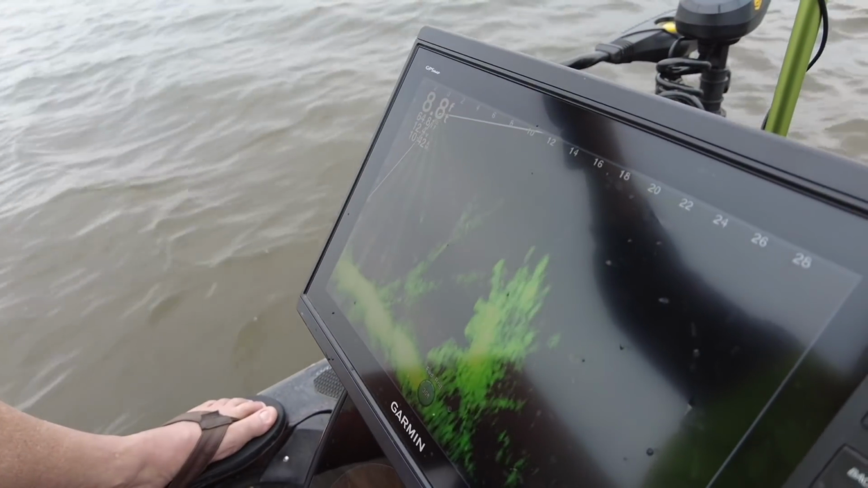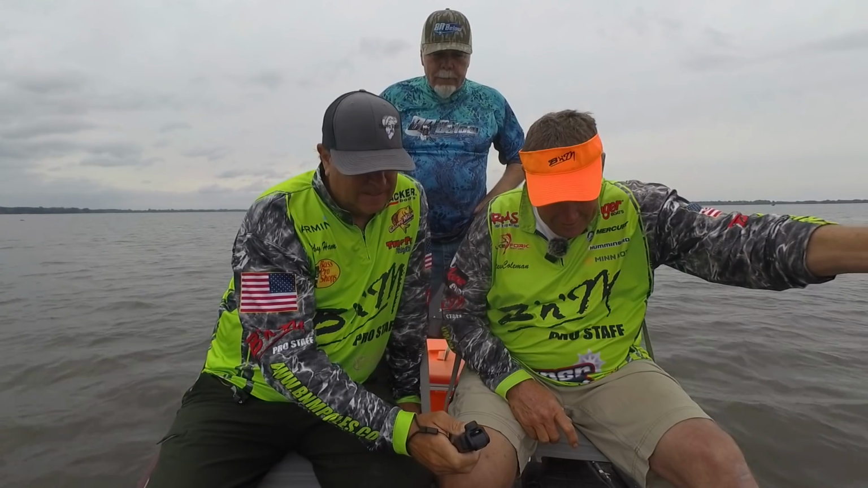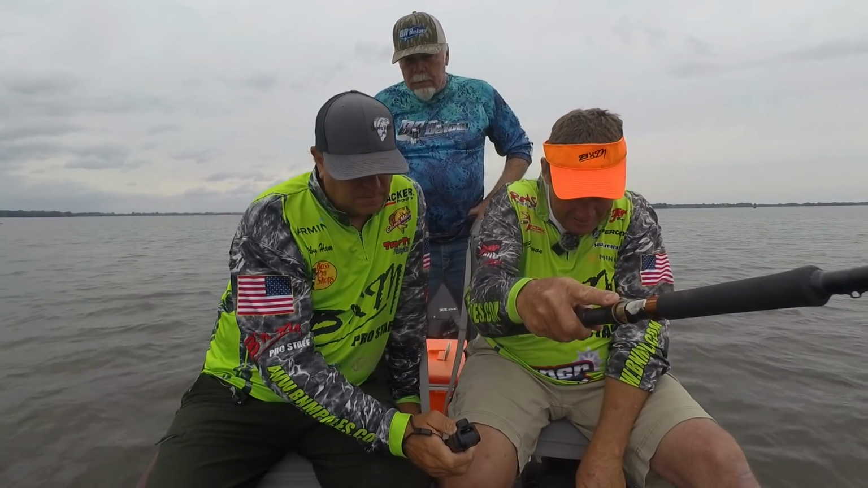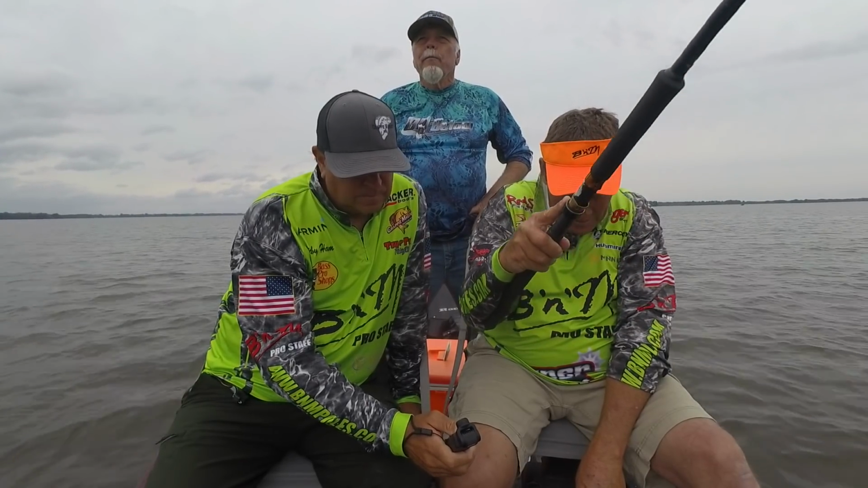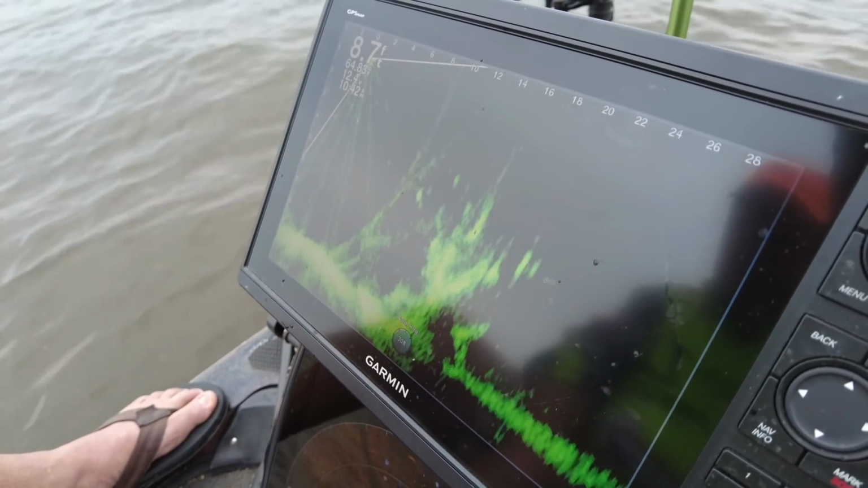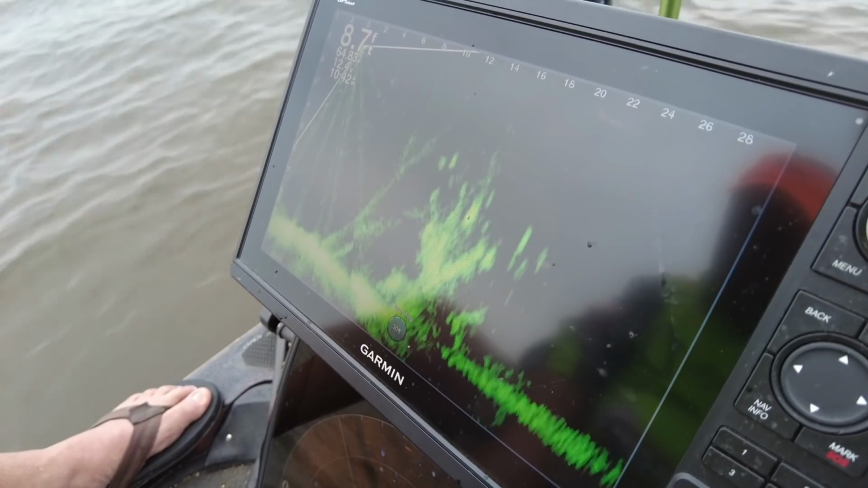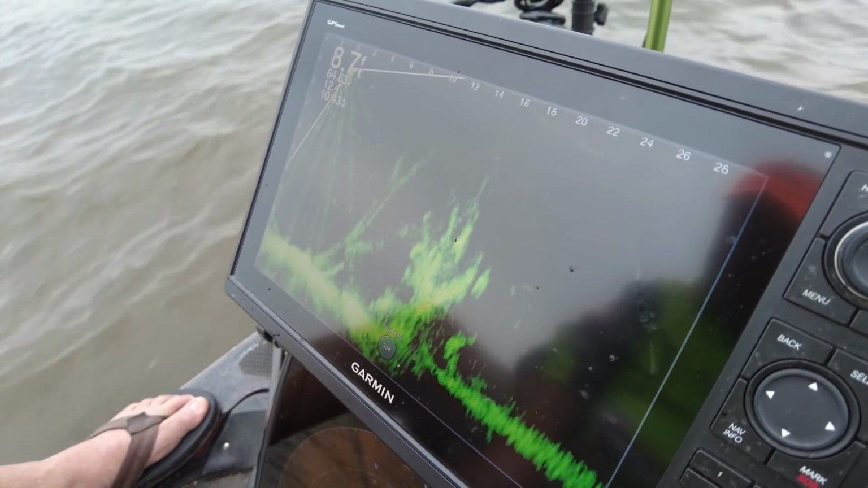I'm right on the top of it right now. Look at that. There's all kinds of fish up there. Let me see where I want it. 16 foot. Let's see if I can put it right on top of it. Right there, coming in low. Looks like a pretty good fish right in there. Oh yeah. Let's see if I can make him come out of there. Oh, something's moving in there.